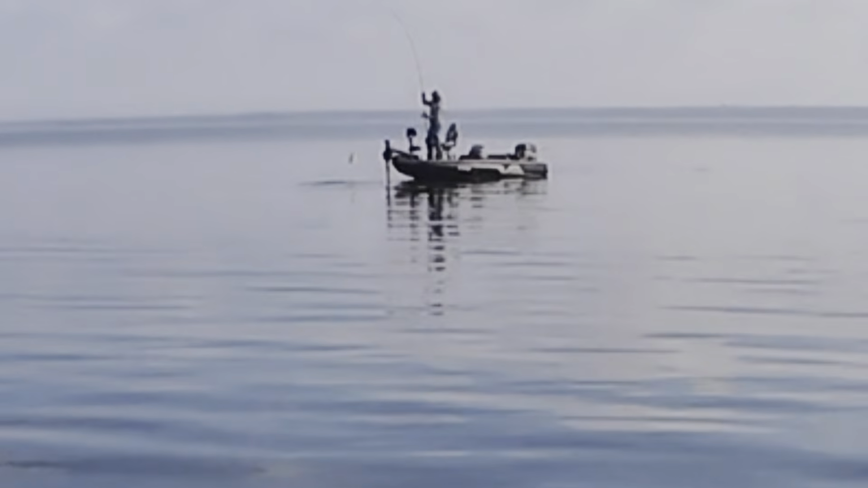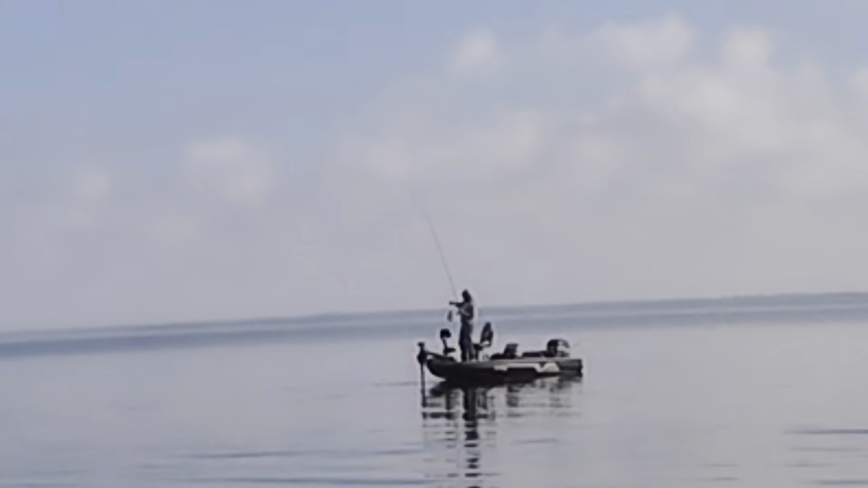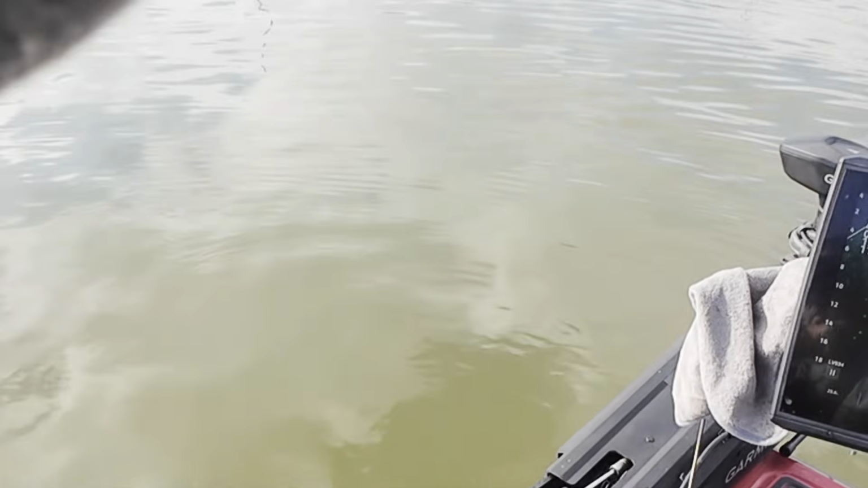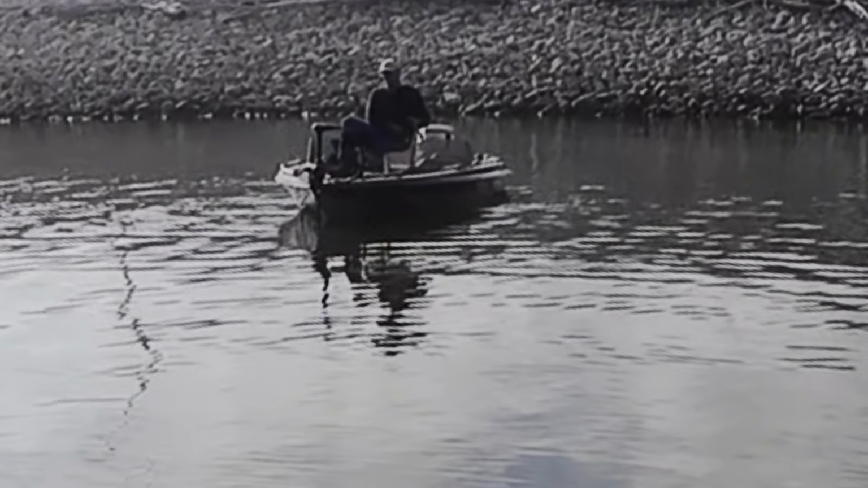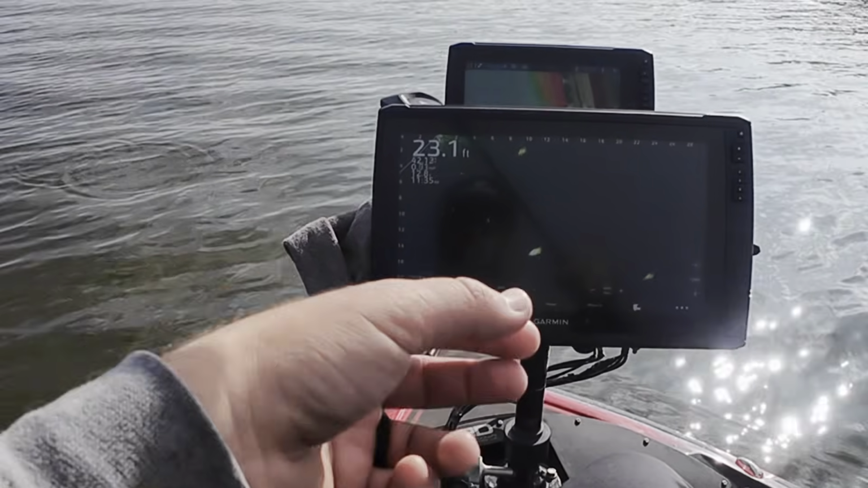Aaron Mitchell, aka Slab Daddy, got him one on. Nice fish. Fish on. Good fish. There's old David over there, old crappie pirate, we call him. See if he's hungry.